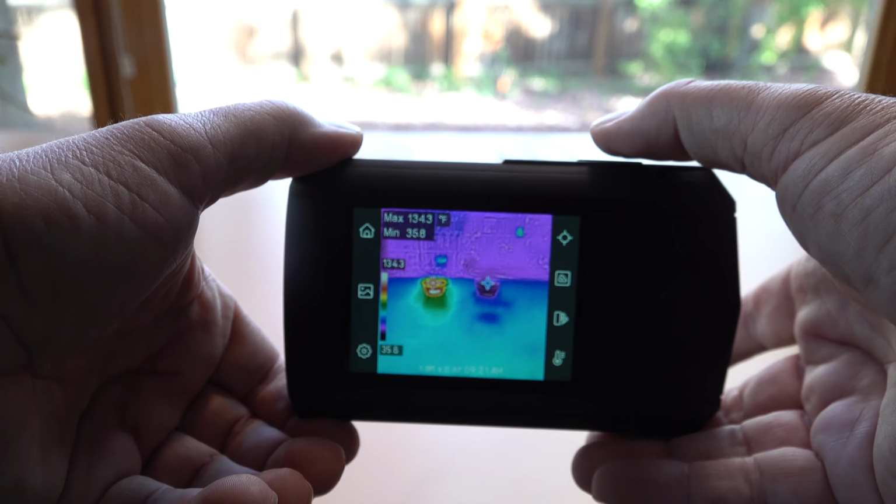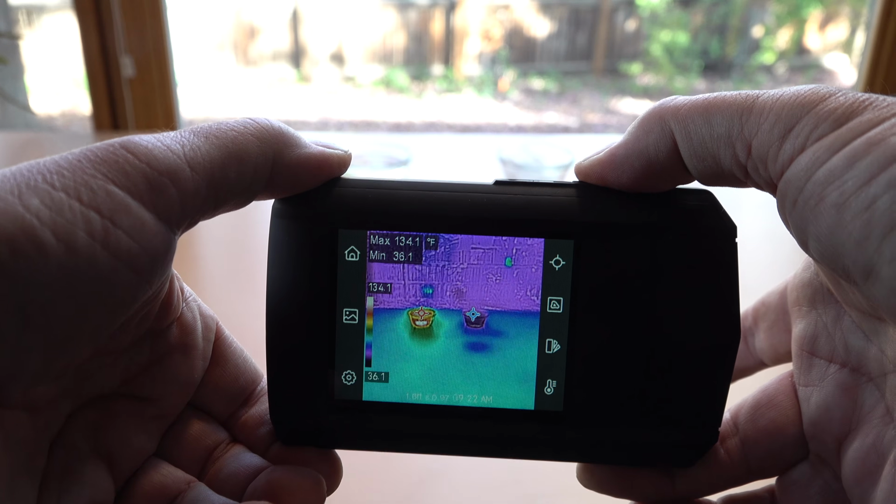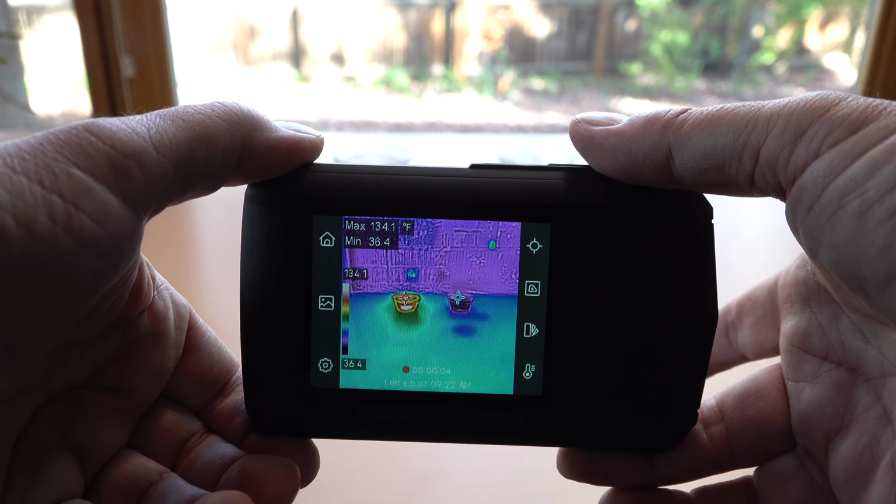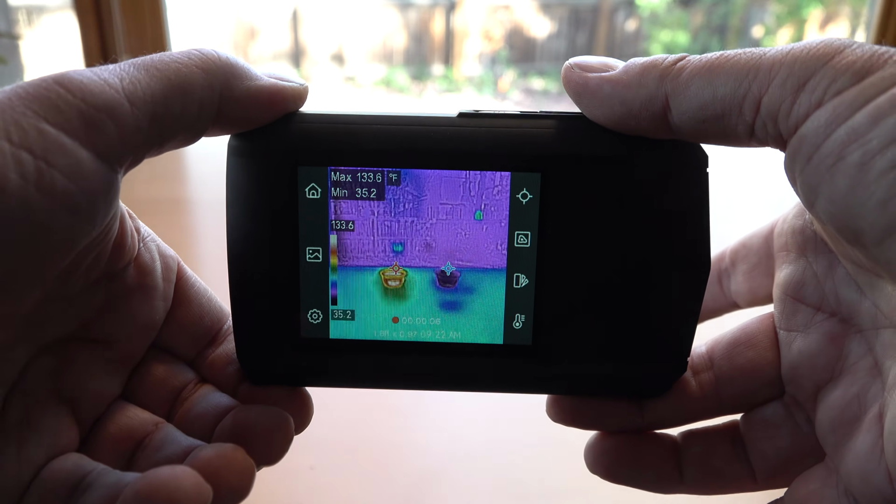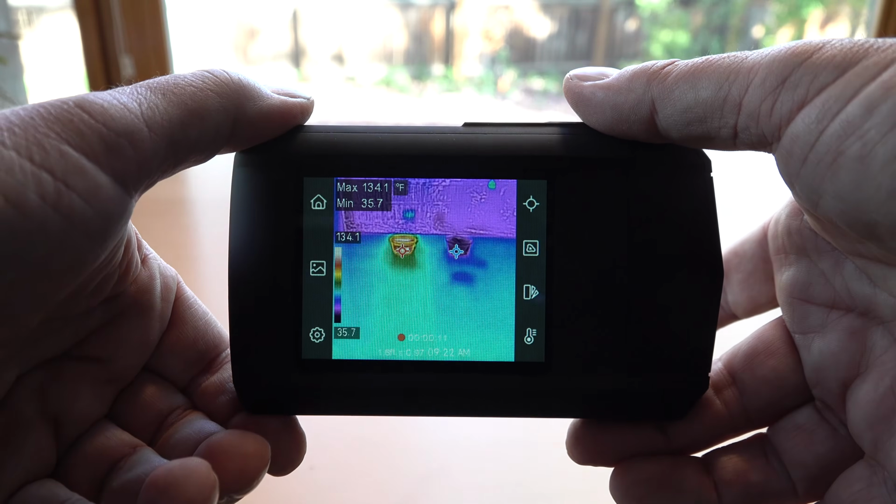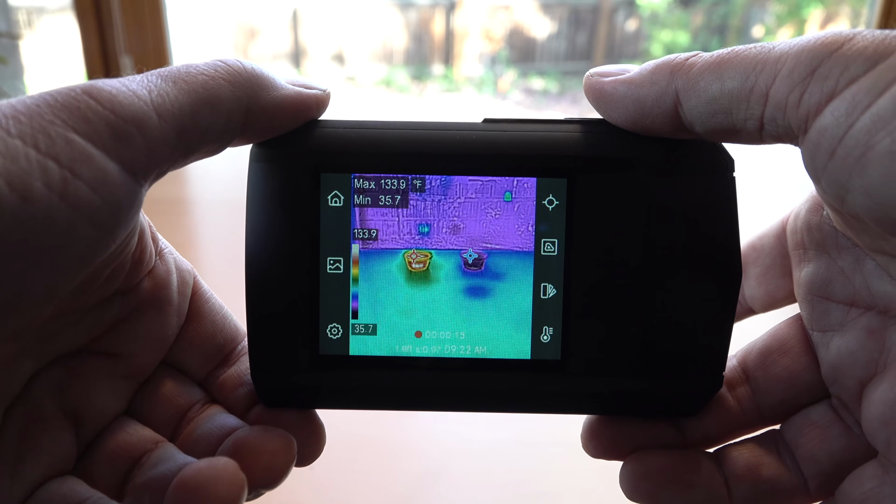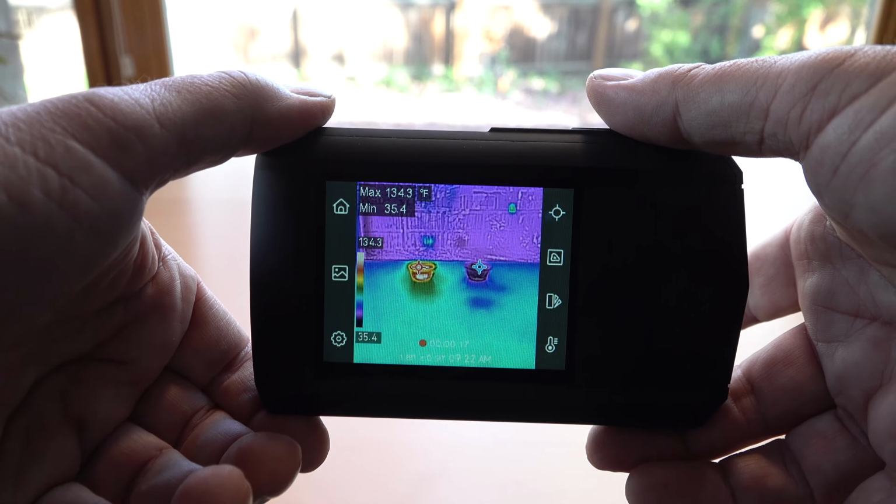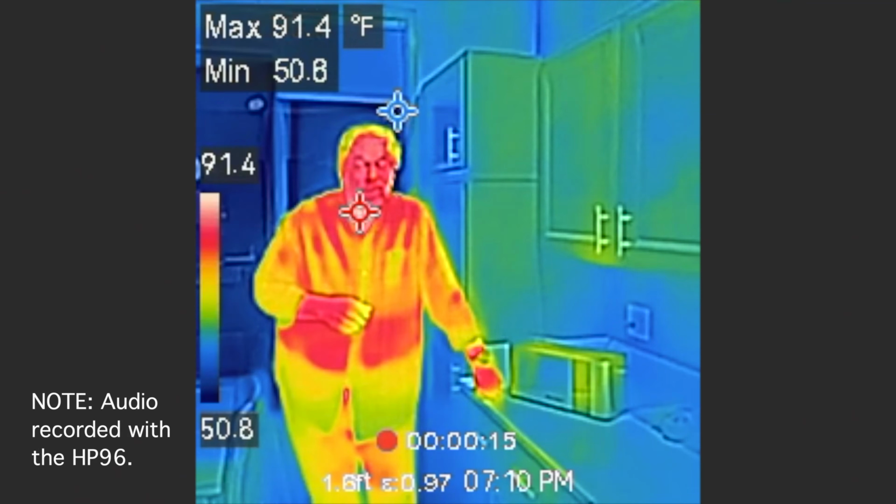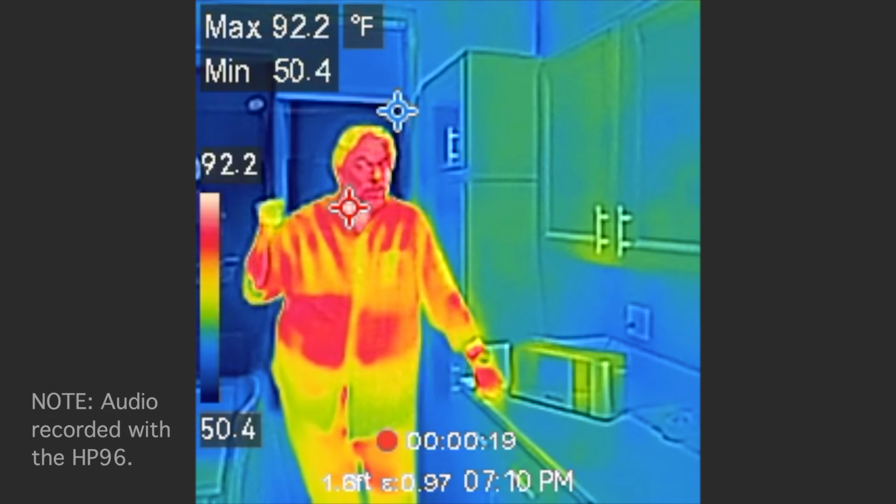And if I want to take a video, all I have to do is push and hold on the button on the top. And now we're actually taking a video of what it's seeing, which of course means that I can also do things like pan up and pan down and move around and see what's up. So those are all the key features here. Now let's look at this at night. It's nighttime and it's really cold outside, so the window behind me should register as being really cold.